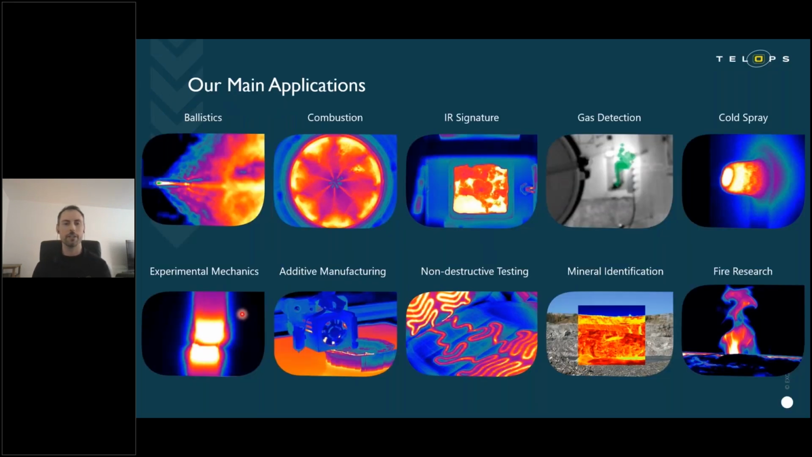Some of the main applications for our cameras are ballistics, combustion engines, IR signature, gas detection, which we'll be talking about today, cold spray, experimental mechanics, additive manufacturing, mineral identification, and fire research.